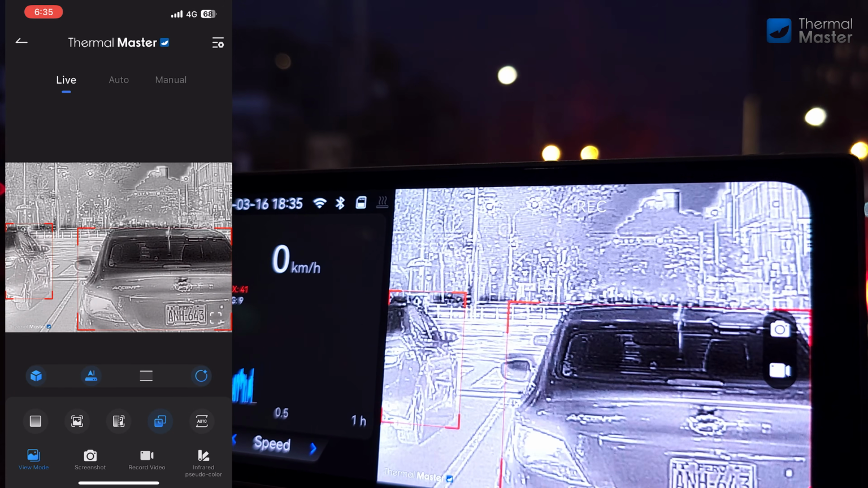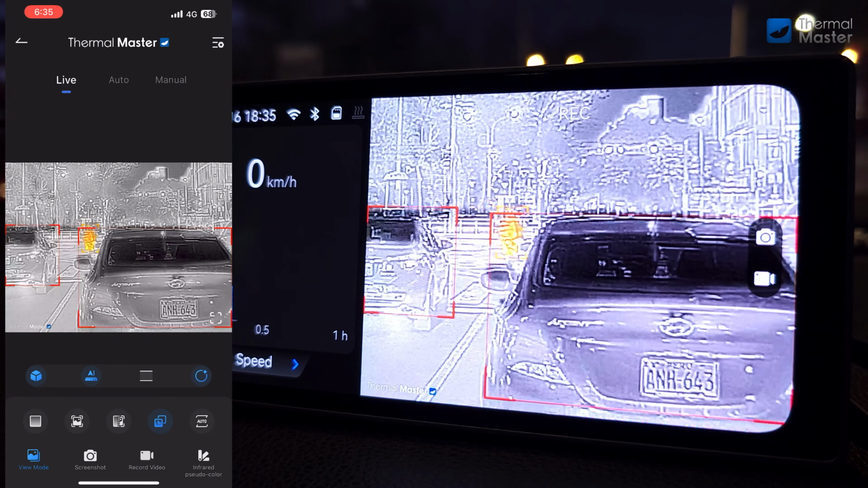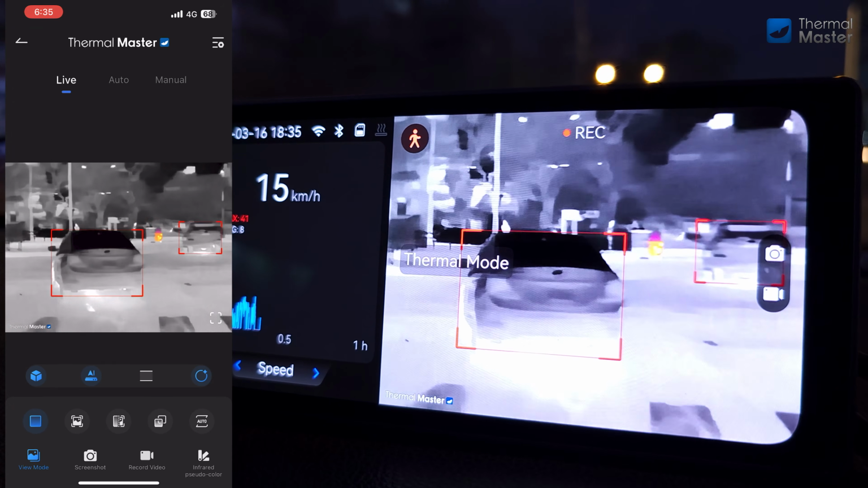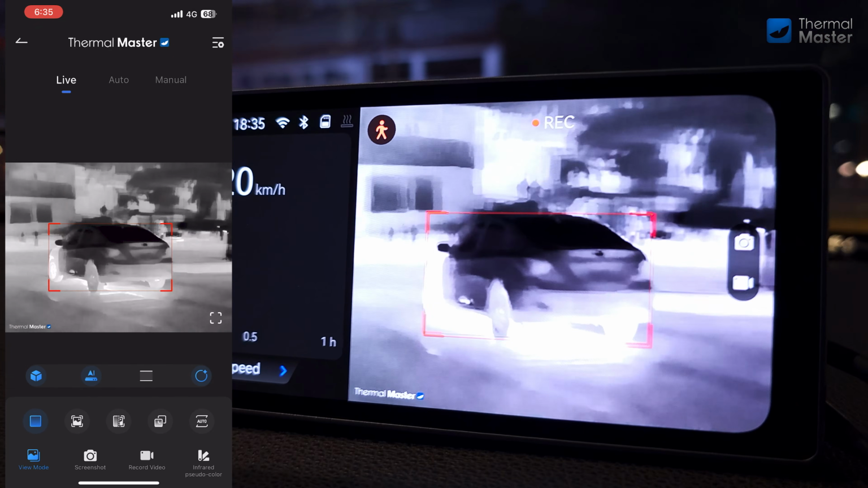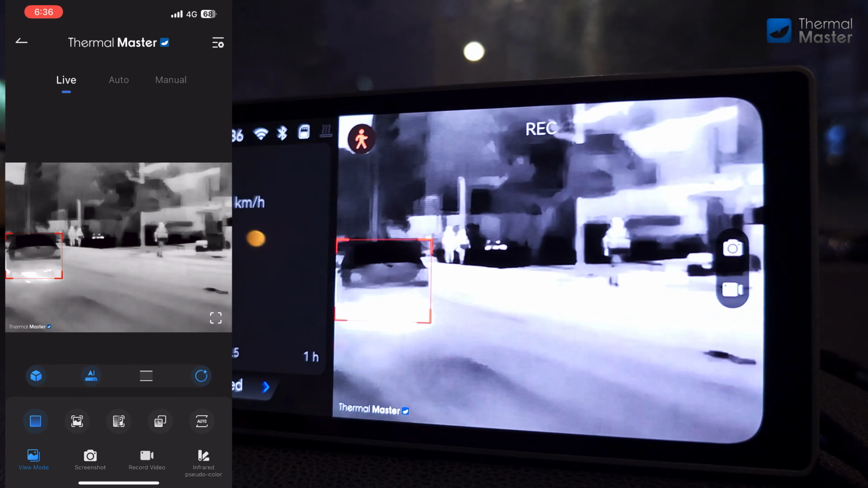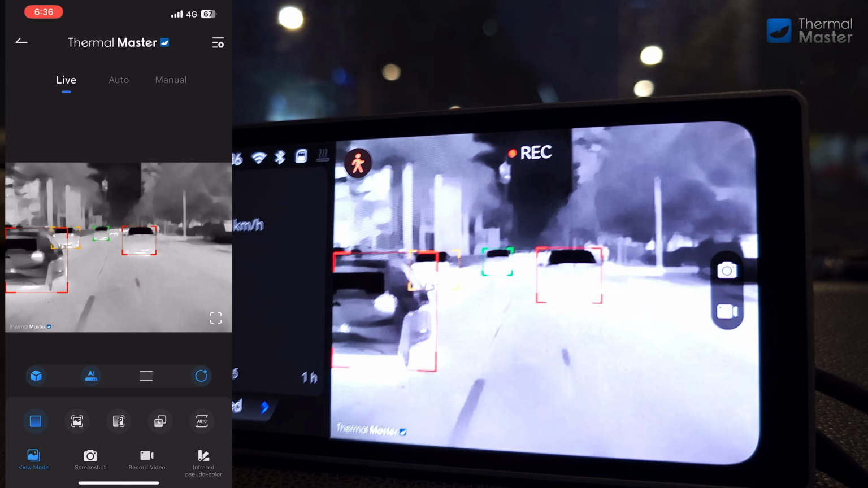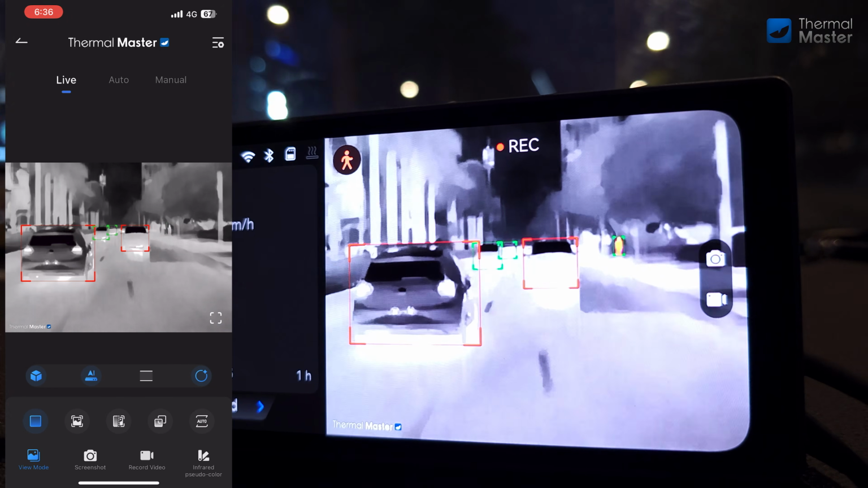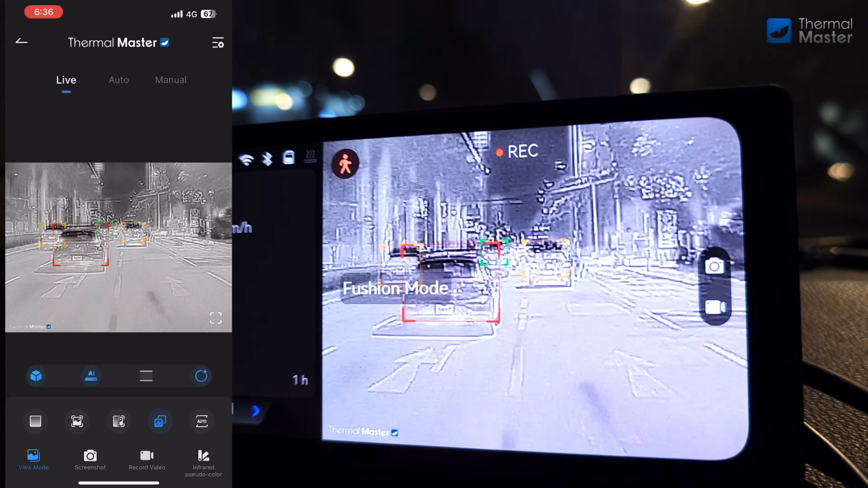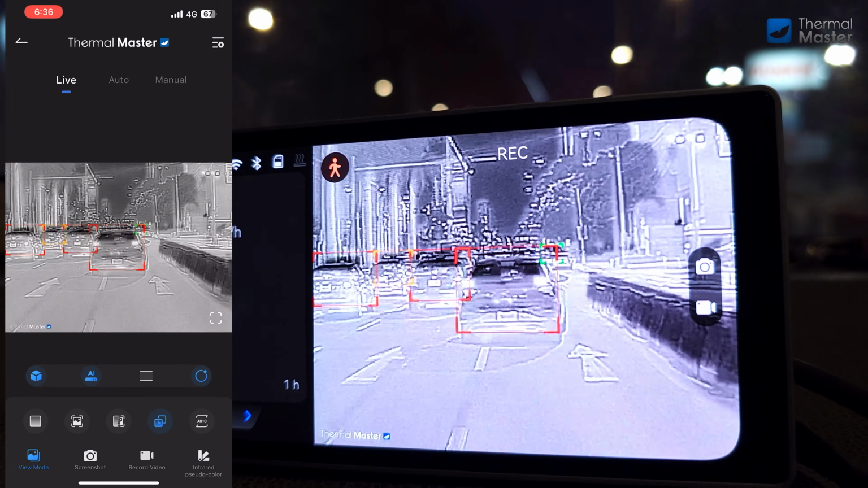Now at this point it's much darker outside, and you can see there are a lot of strong street lights and cars, and it's not really interfering with the fusion mode. I heard some people before complaining about the fusion mode and nighttime, with the reflectors giving too much problem. I don't see any problem. And if there is really interference with the fusion mode from the strong lights on the visible light camera, which I have not experienced, you can always switch back to thermal mode, pure thermal.